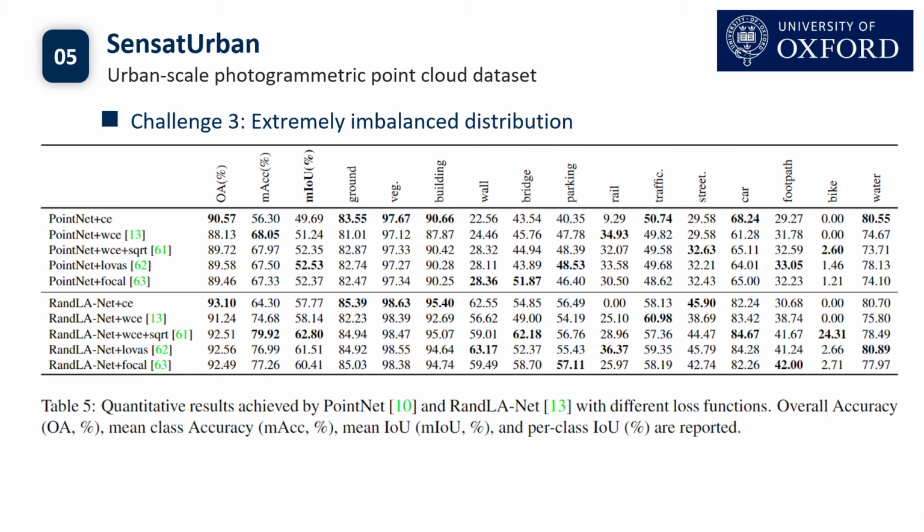Fundamentally, urban areas are dominated by a small number of categories such as vegetation and road, while the minor yet important classes such as bike account for a minute portion of points. This extremely skewed distribution is another significant challenge arising from our SensatUrban dataset. To alleviate this problem, a typical solution is to use more sophisticated loss functions.